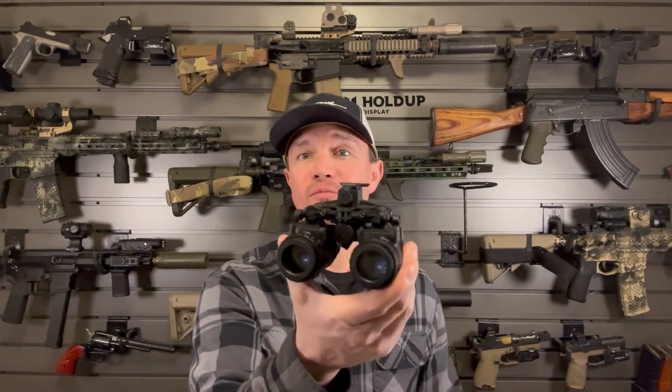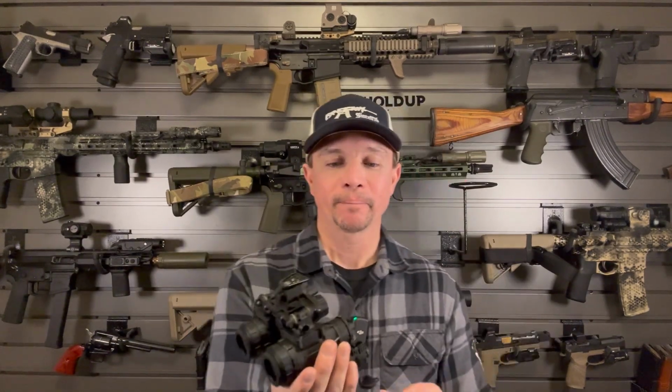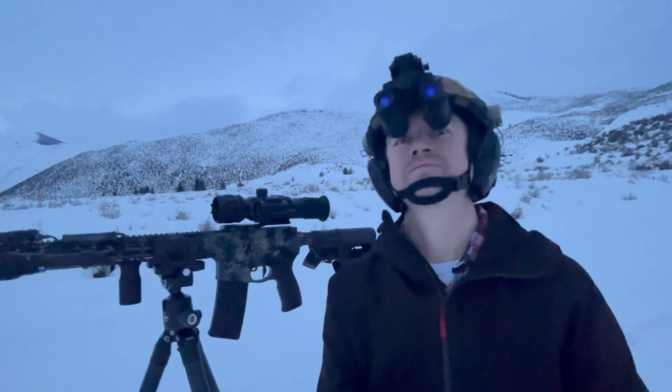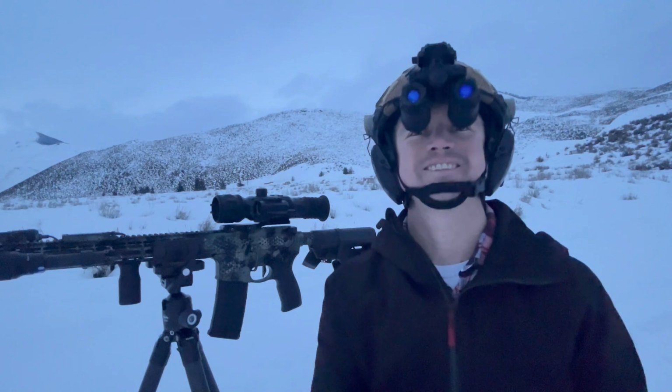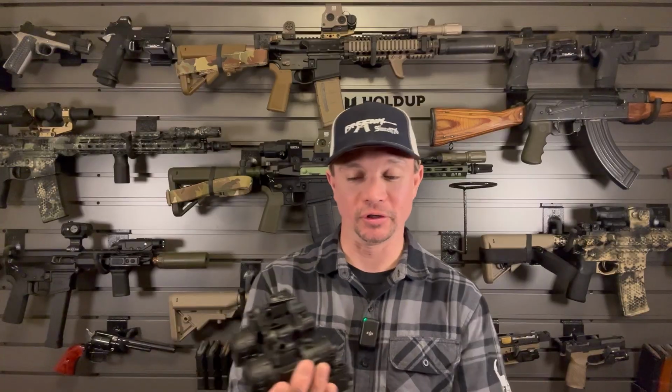They sent out these dual tubes, the RNV-31, and I have been so impressed with them. They are fantastic, and they come in at a really good price point. And I've been using them. I've used night vision probably more in the last few months than most people do in their entire lives. I've gone out shooting with it a bunch of times. I've gone on just walks, hikes with it, whatever. I've used it for all types of things, and I absolutely love it.